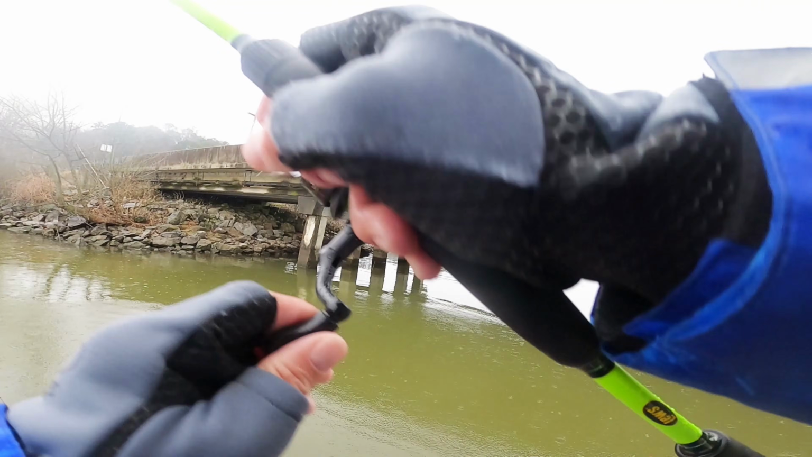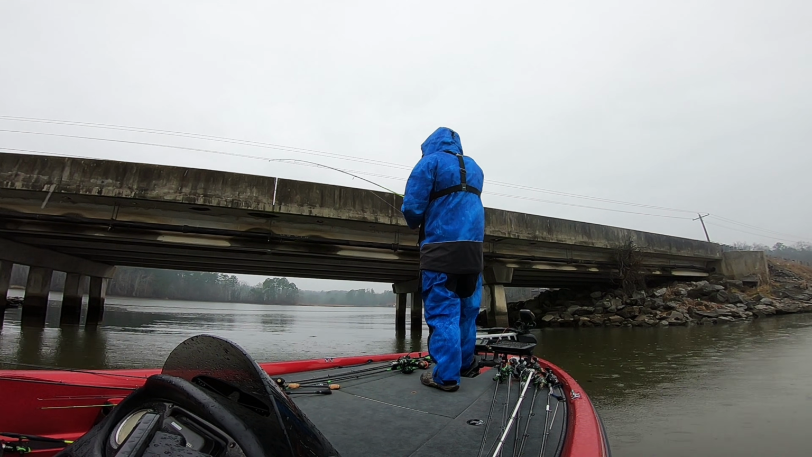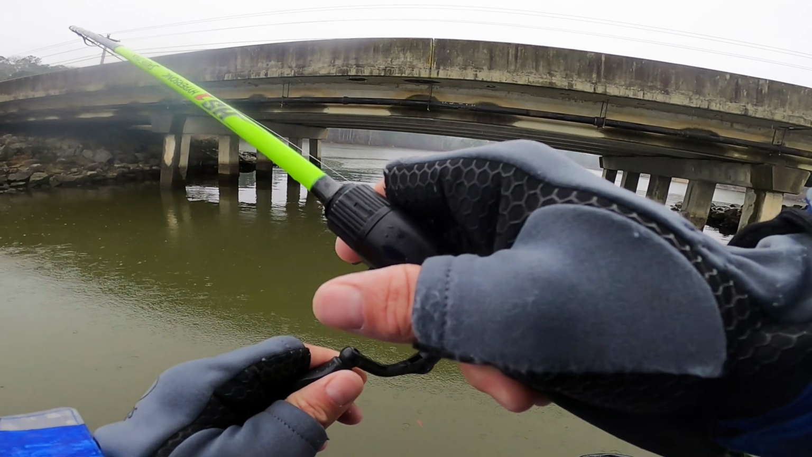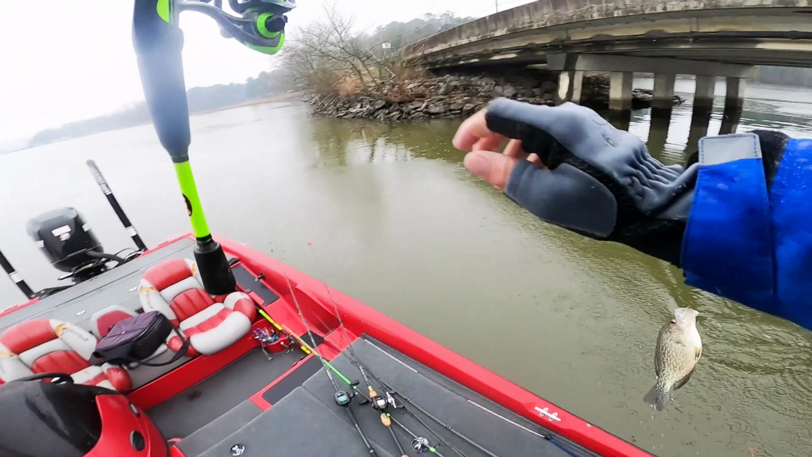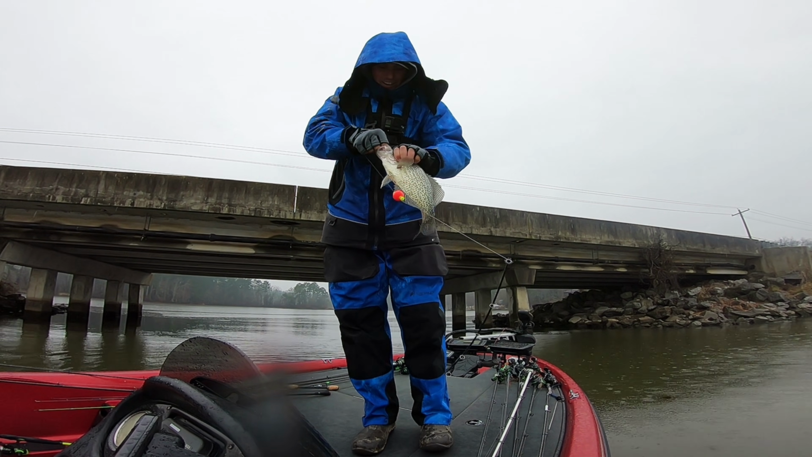There's one. Yep, just that's the secret. Keeping it in front of their face a little bit longer. The water's only 50 degrees. Oh yeah. They're still lethargic as all get out. That's a big one right there. Oh my. Wow. And when you give them a little more time, they eat it like that.